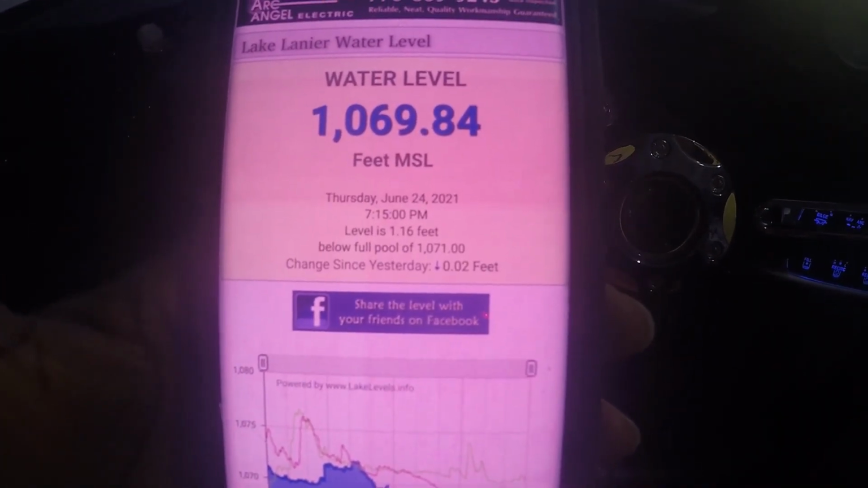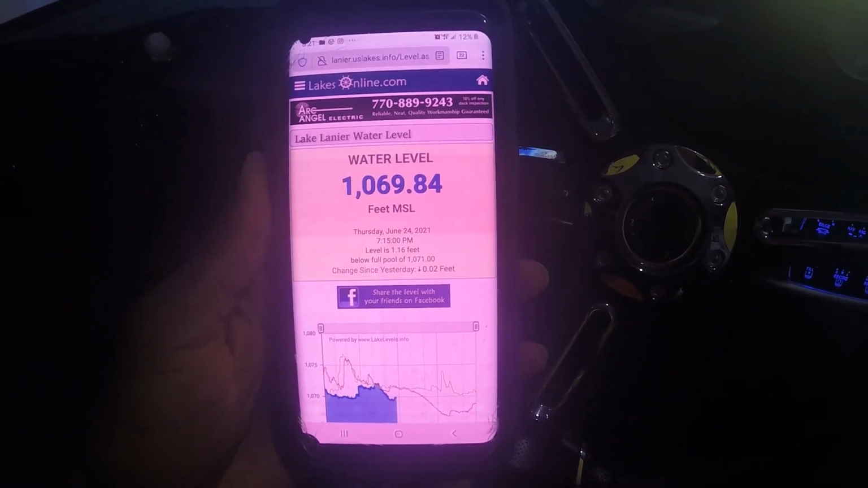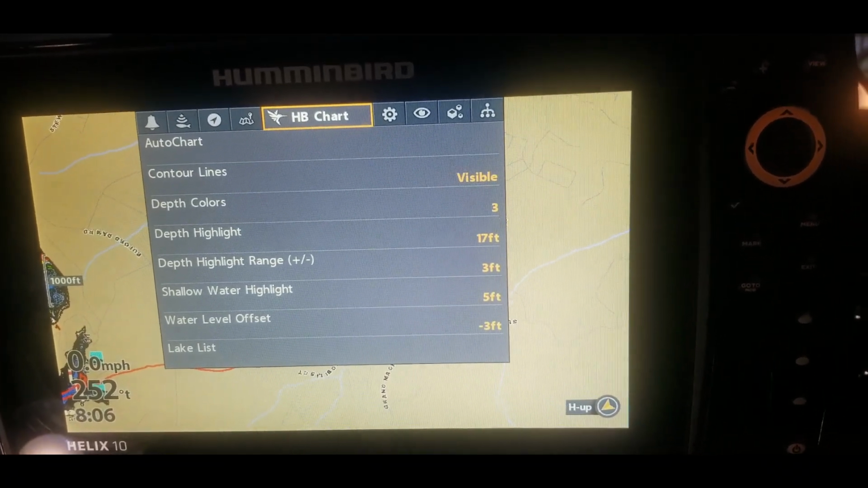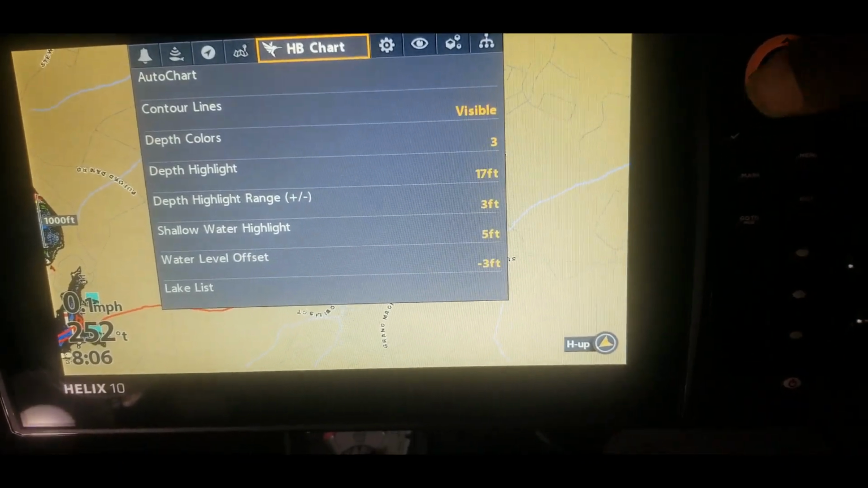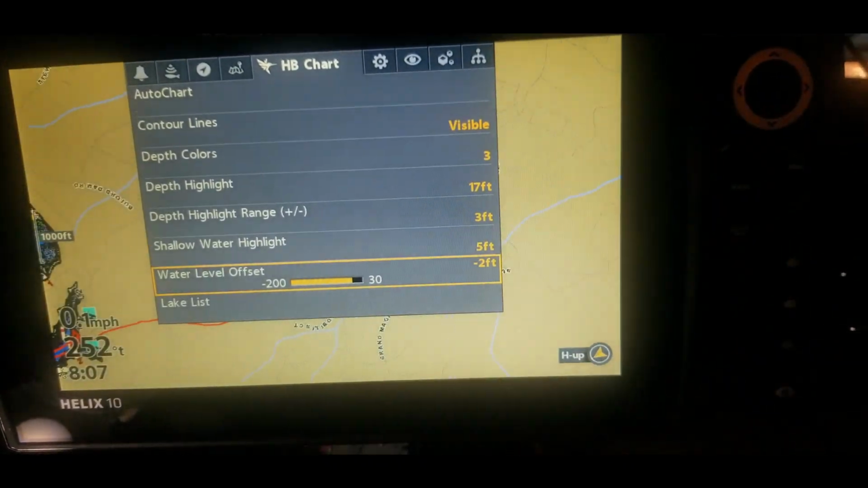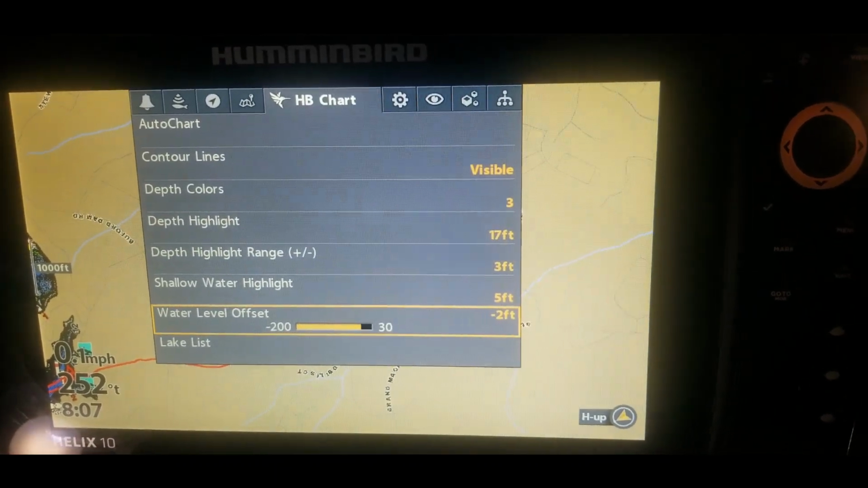All right, so that's how you determine the water level, and that pretty much can be done with any of the lakes that you want to pull up. All right, so now that we've checked, we know Lake Lanier is 1.14 feet below full pool. For me, I just round that up to 2. So I'll go down here to water level offset and change that to -2. And that's basically all you have to do to set up the water level for the lake that you're fishing on.